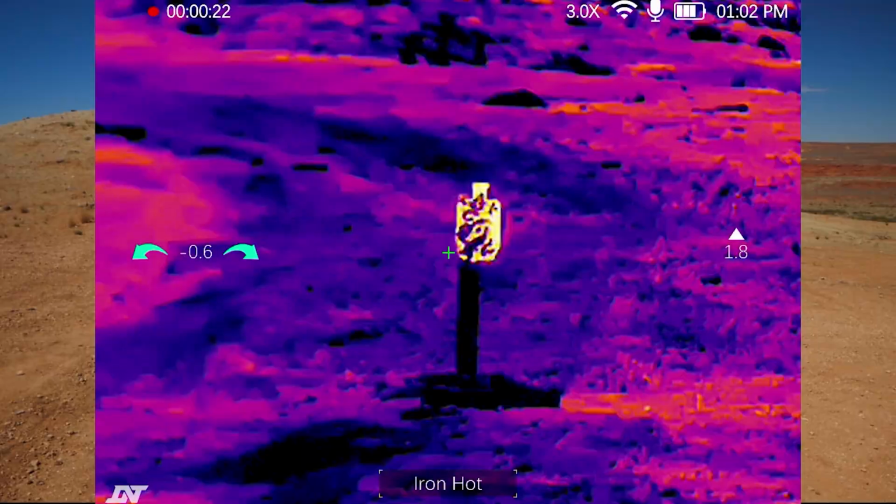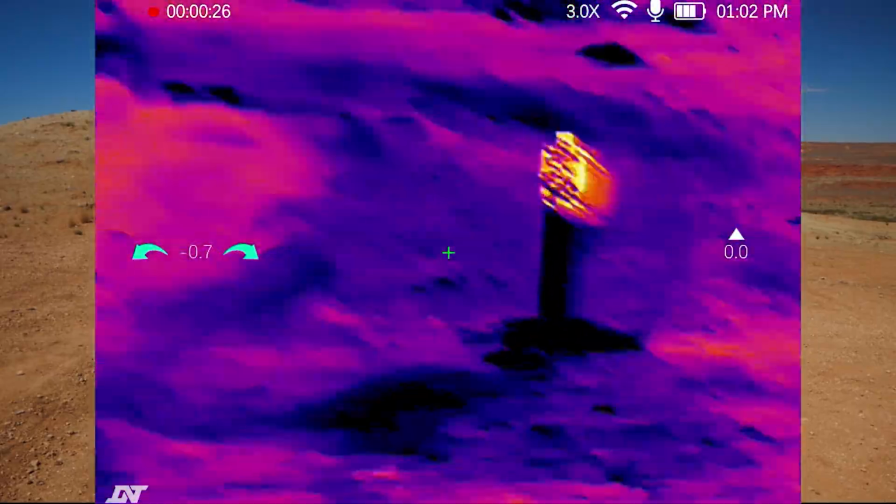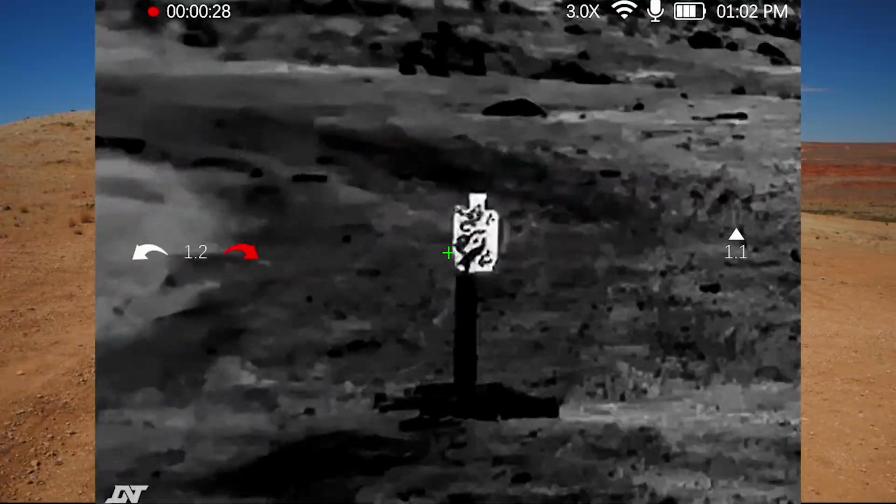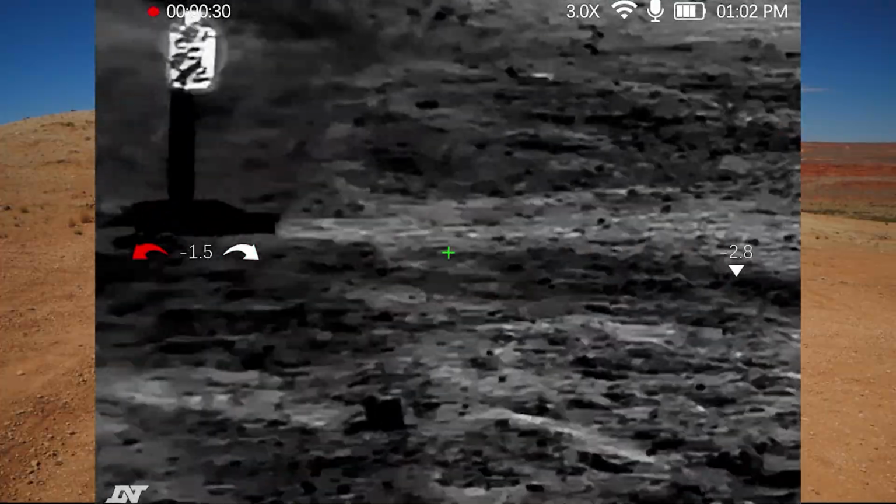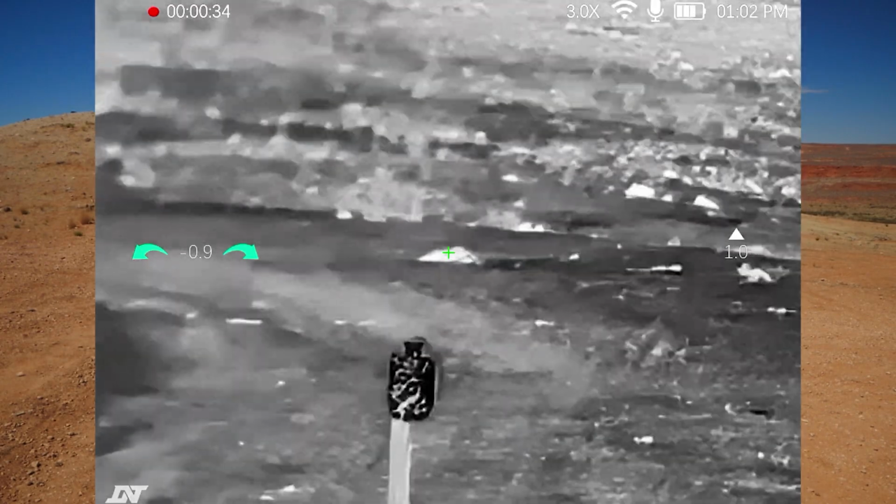Then we are switching over to Iron Hot. As you can see, still hot right there. Just look around. This is White Hot. As you can see, it is white hot. And then Black Hot, so then you are black. As you can see, there's just some differences on it.